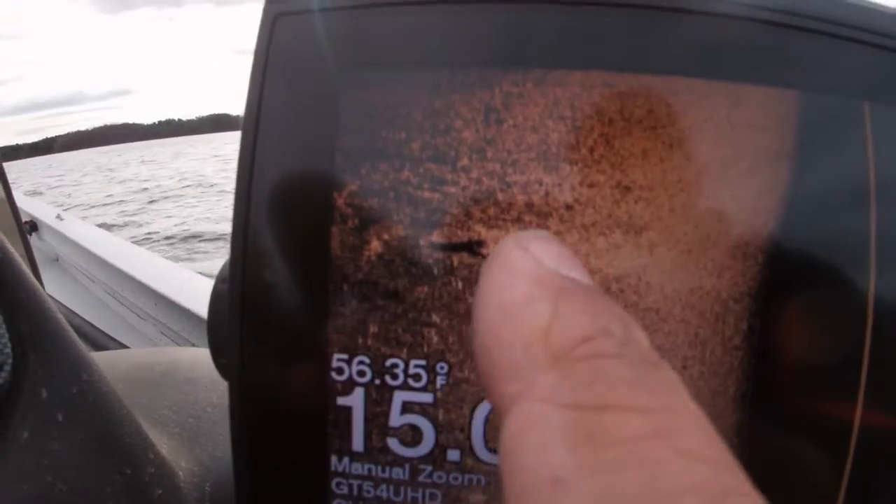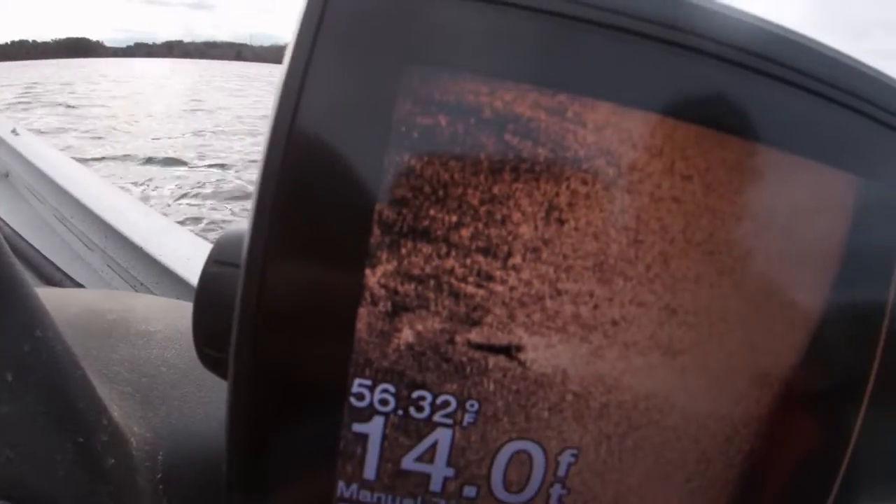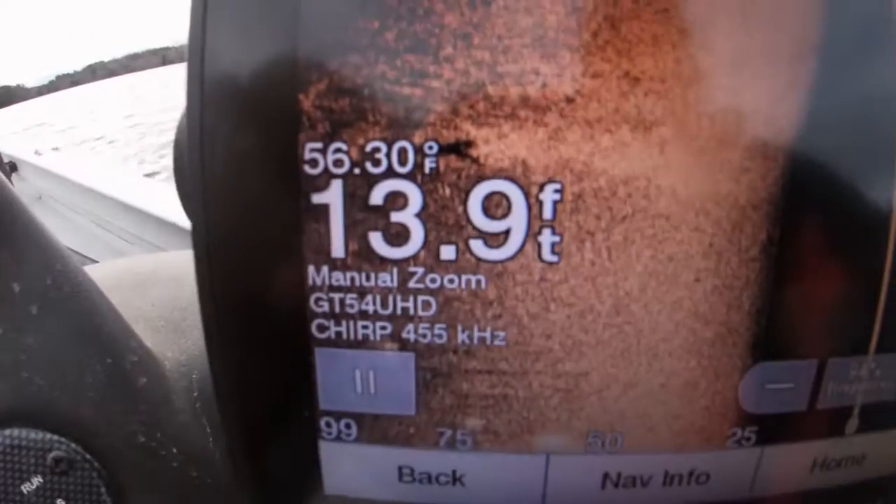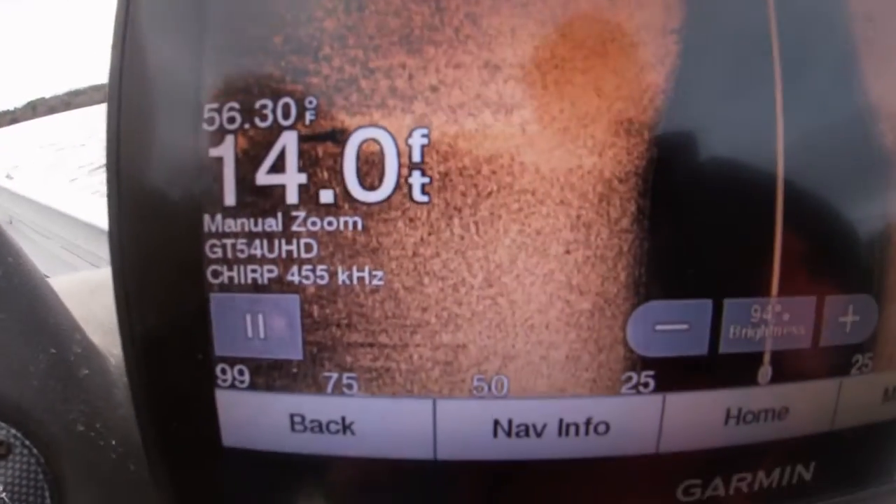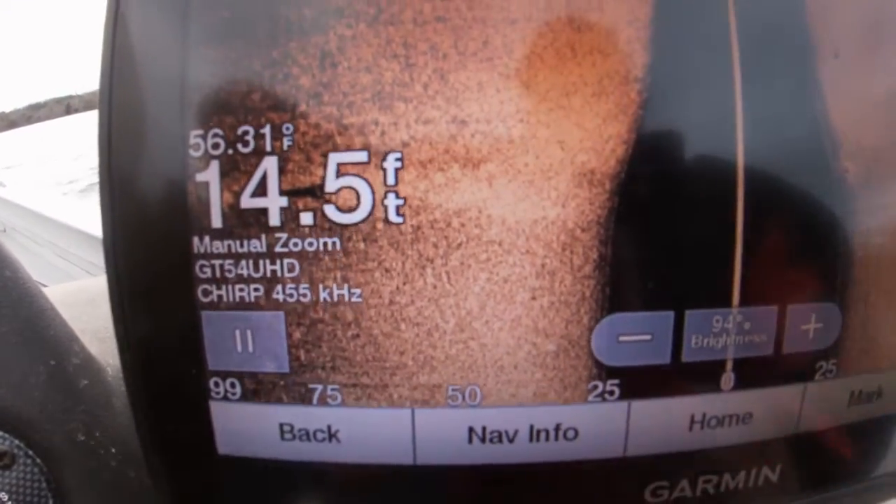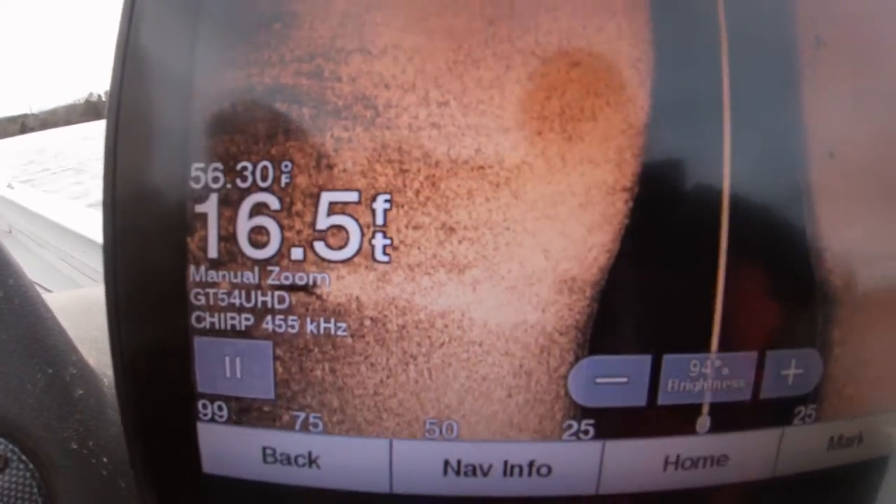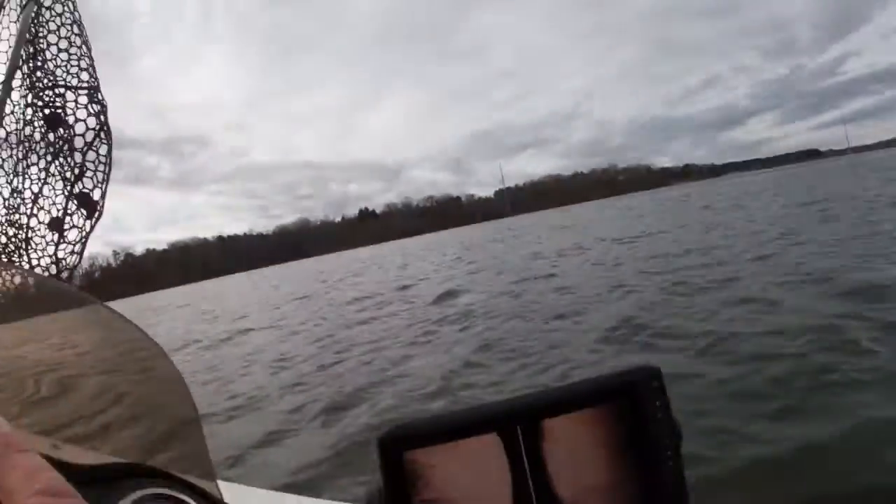That is interesting right here. See this spot here? This looks like either a brush pile or a tall stump off the bottom. Looks pretty good. You can see we got 15 feet of water. I'm gonna swing around and go back by and take a look.